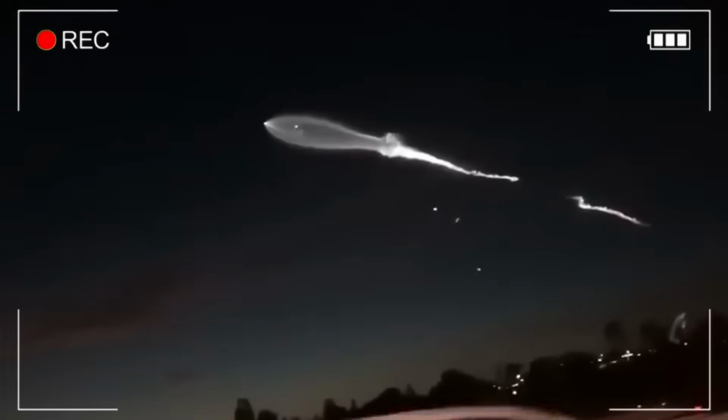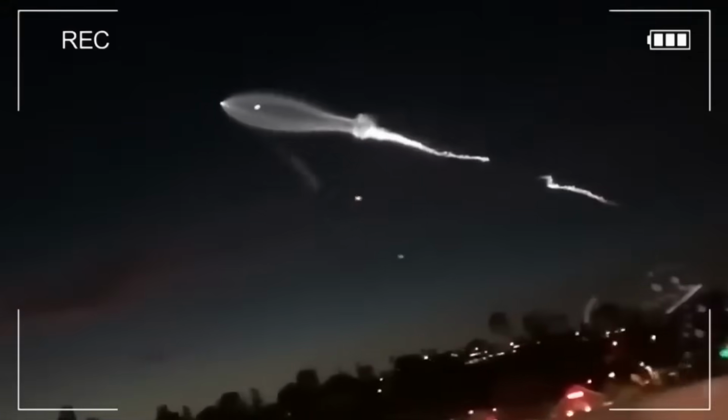A Ring camera in Bakersfield recorded a bizarre light descending from the sky towards the ground. It was only visible for a brief moment, but it was enough to make us wonder if we're not alone in this universe. Some people are saying it could be a UFO, but what do you think?